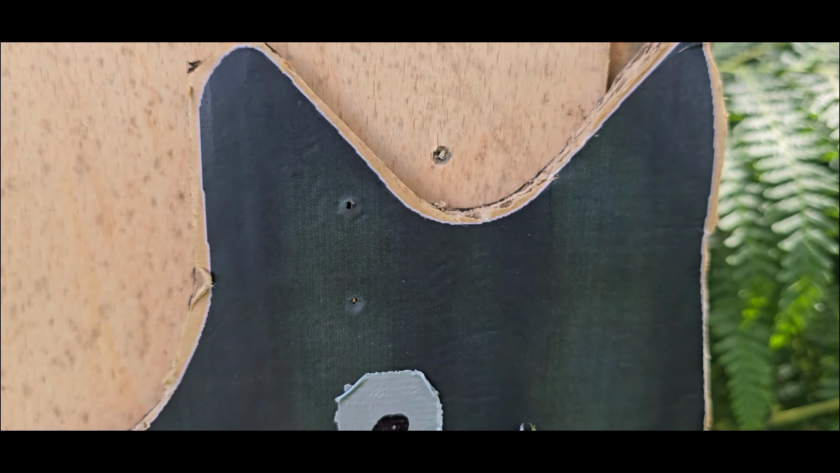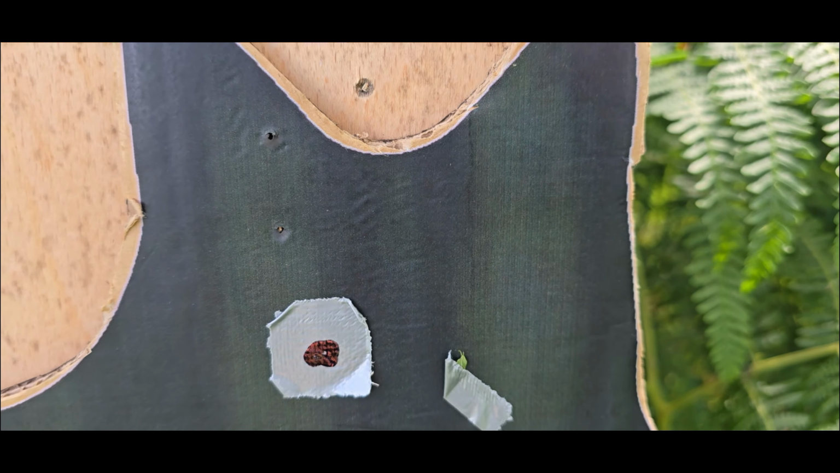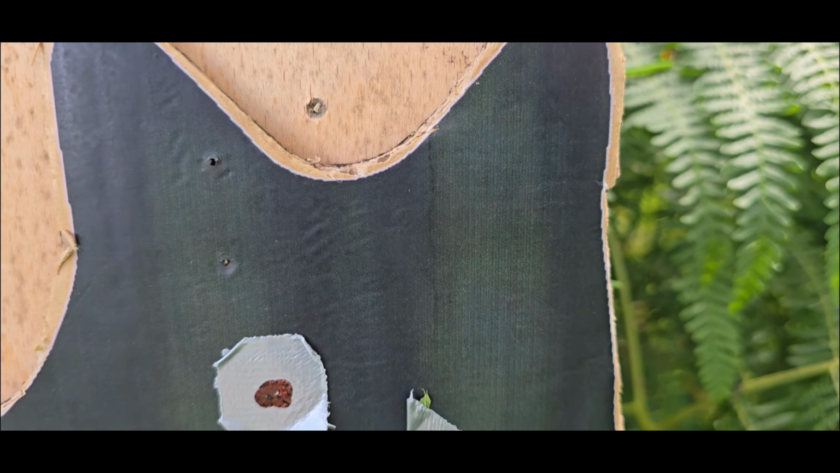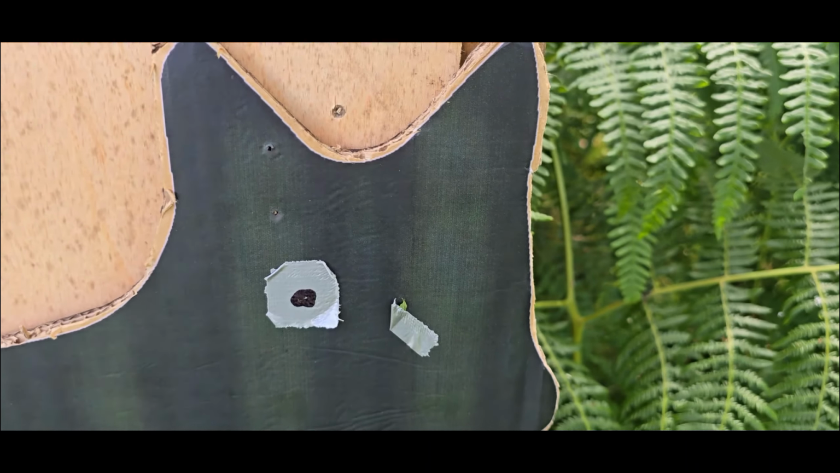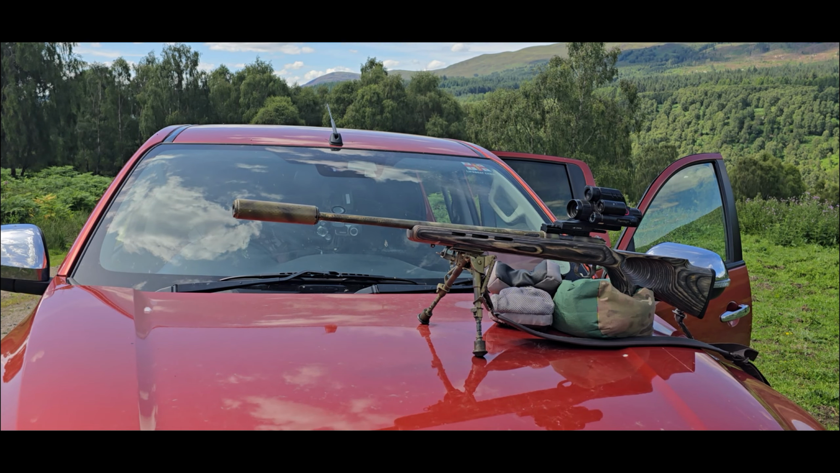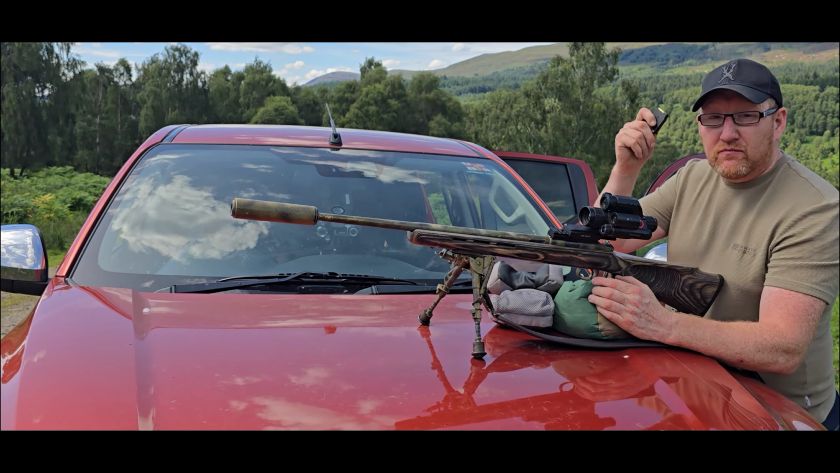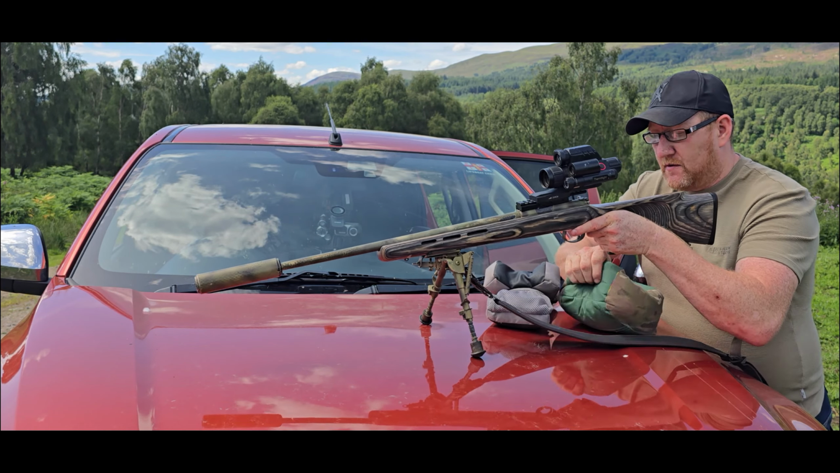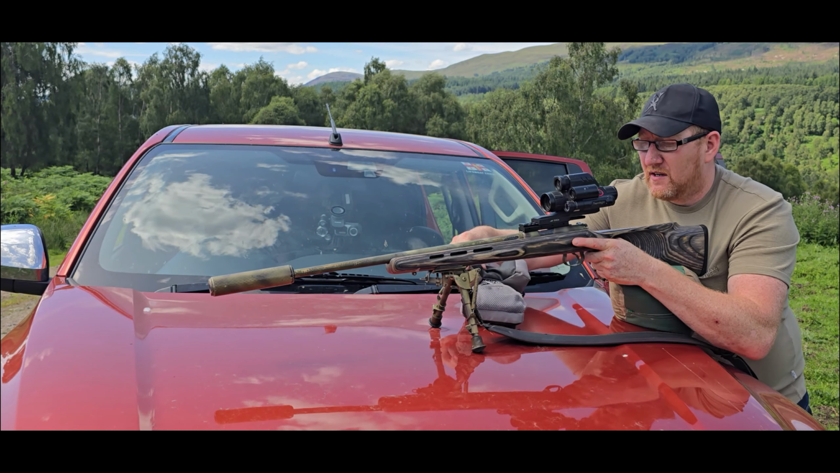Let that cool down, but let's see if we can do a better job with the 17 HMR. That would be all three misses here. So let's drop that down a bit and work on that. So let's get this zeroed. Don't need the magazine just yet, I'll stick it in my pocket. It's all clear. Let's drop the bipod so we get a better angle.